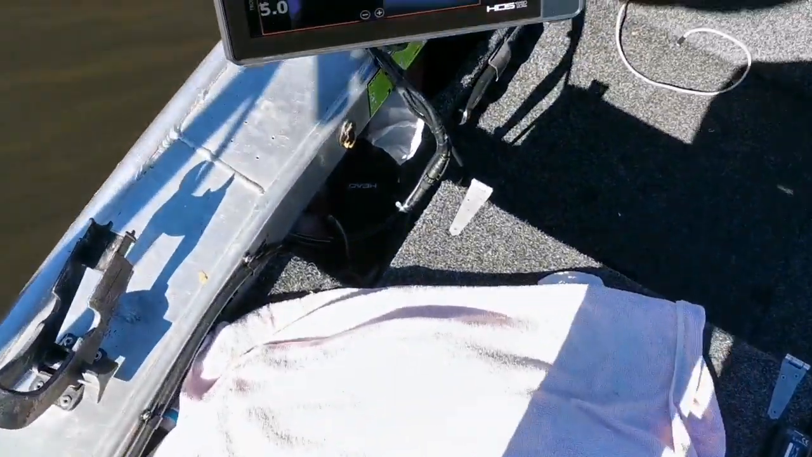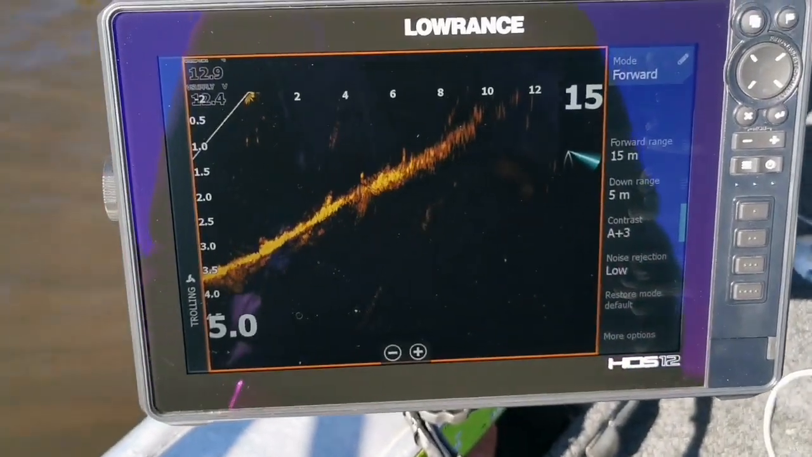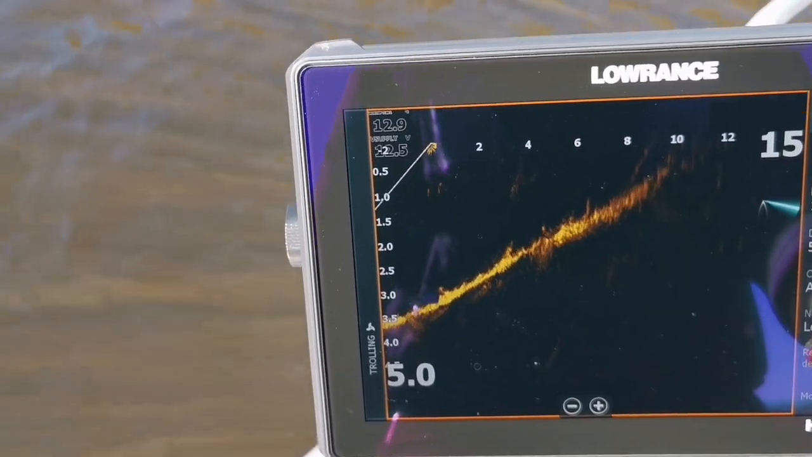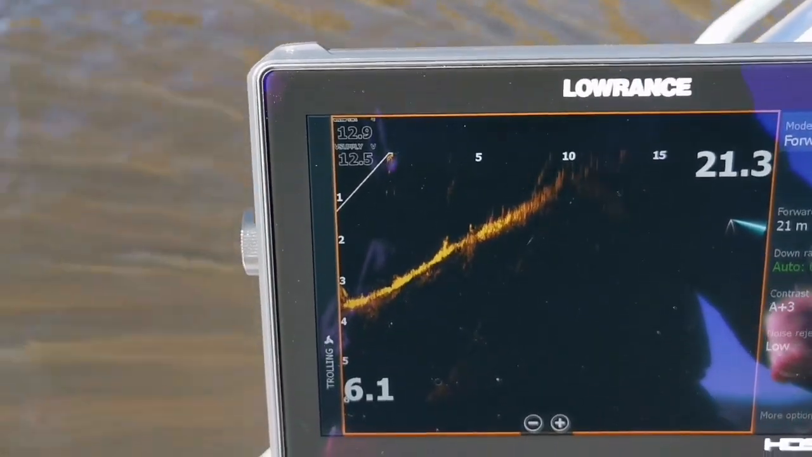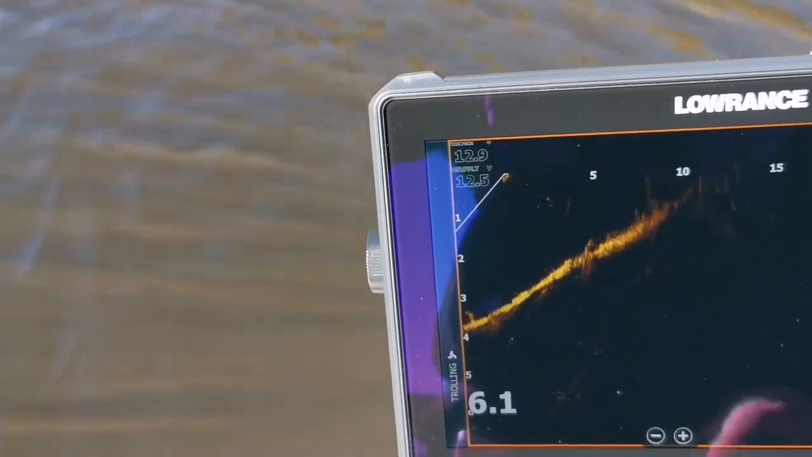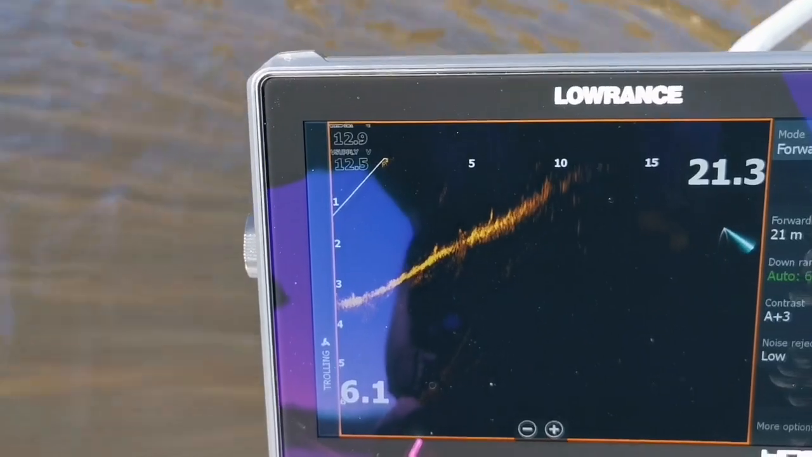So we'll go down to the unit and I'll just show you the general settings on how I go about setting up my ActiveTarget. So we'll go from the bare bones. We can restore it back to default mode. So this is what you'll see straight out of the box in the default mode, and it's automatically selected 6.1 meters here.